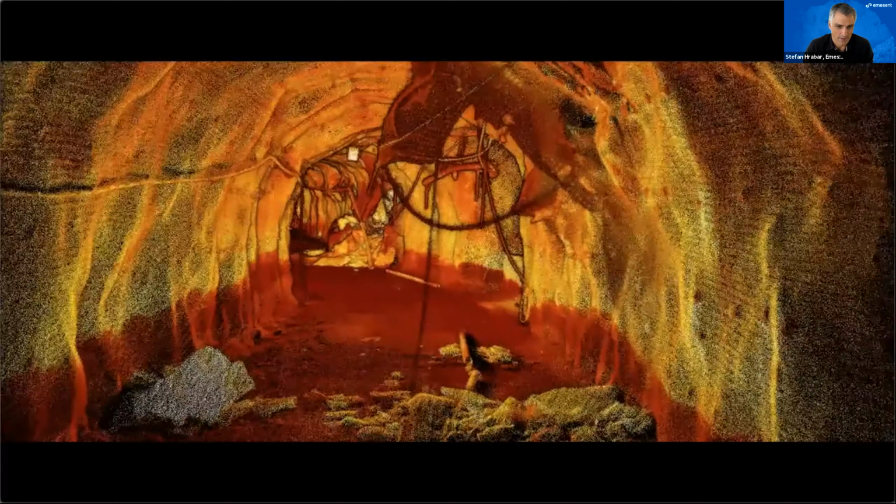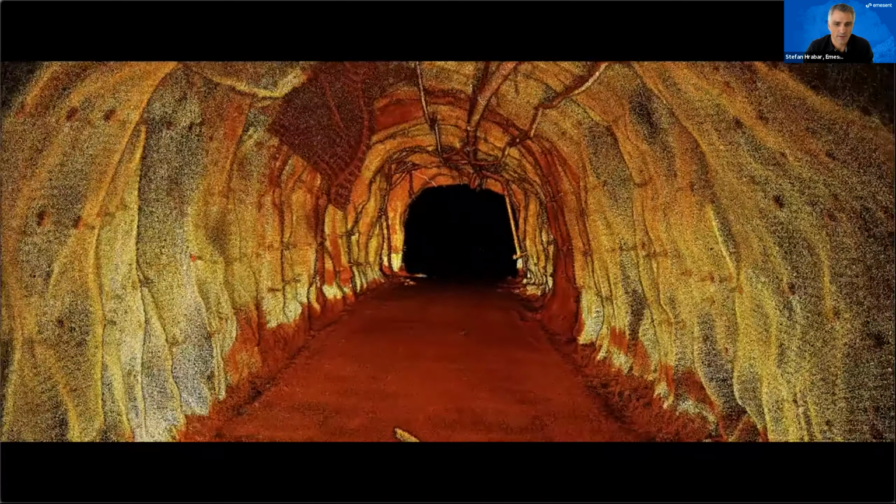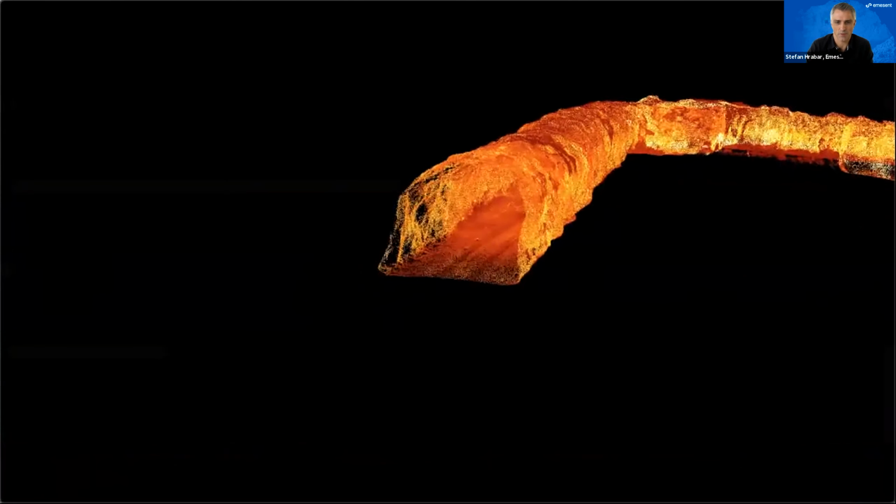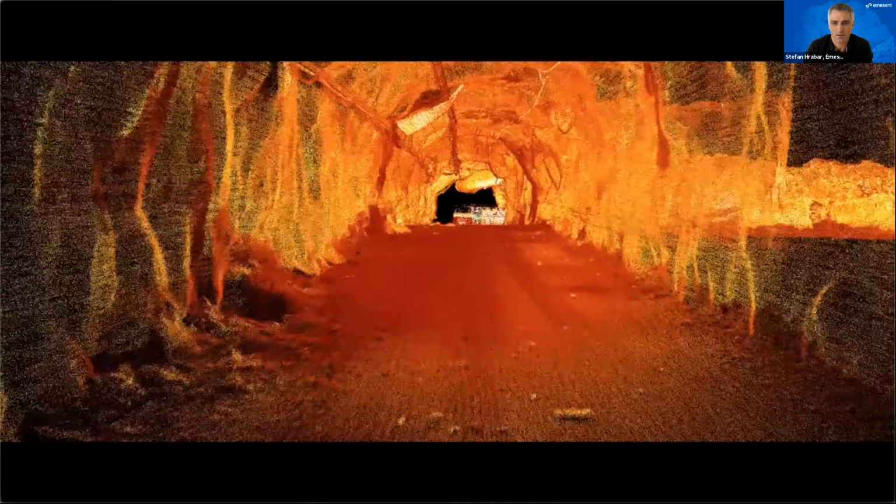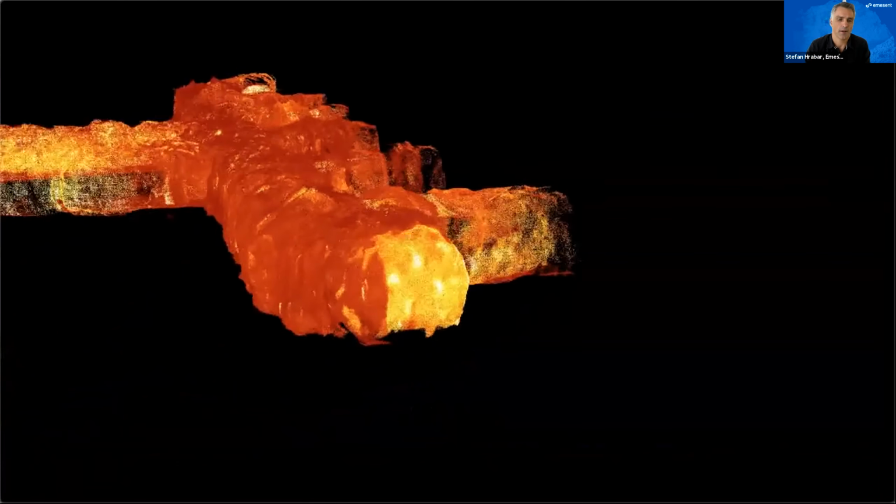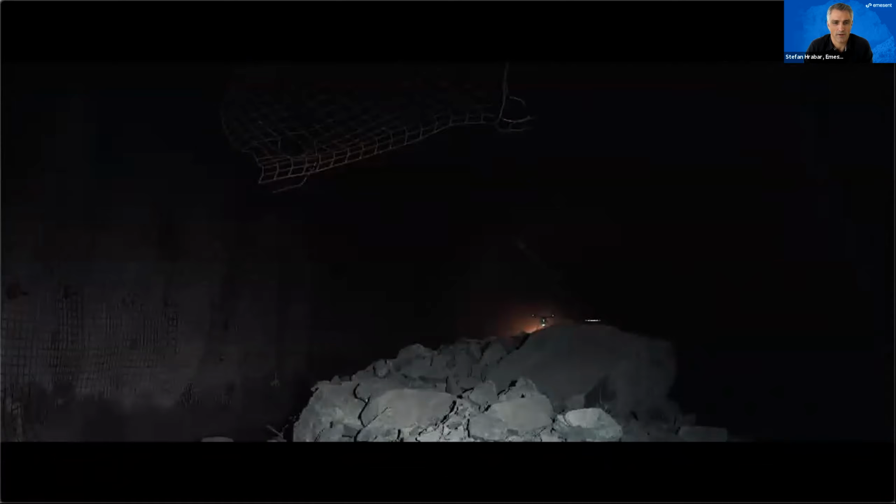So in this case, they called in our partners in Sweden who have a Hovermap system, and they managed to fly many kilometers of these tunnels using Hovermap, going beyond line of sight. And you can see the point clouds that were generated. So this allowed them to assess the level of damage that had occurred, and if it was safe to re-enter, and basically how much rectification would be needed to get the mine back up and running again.